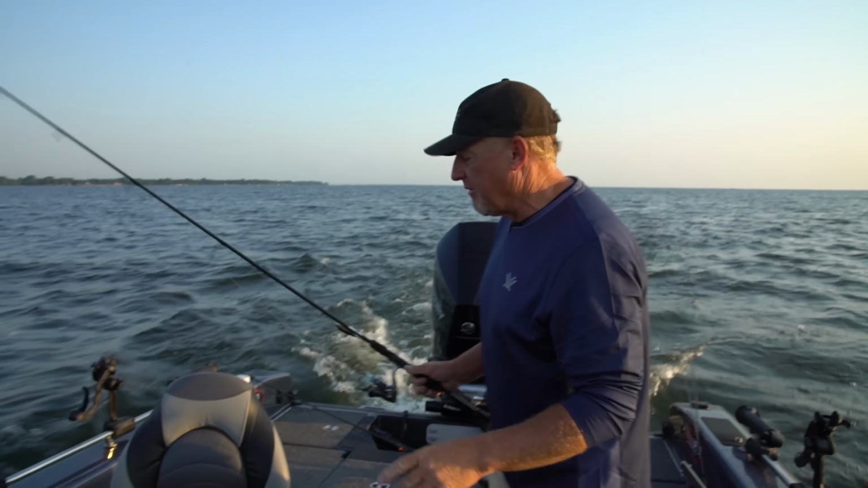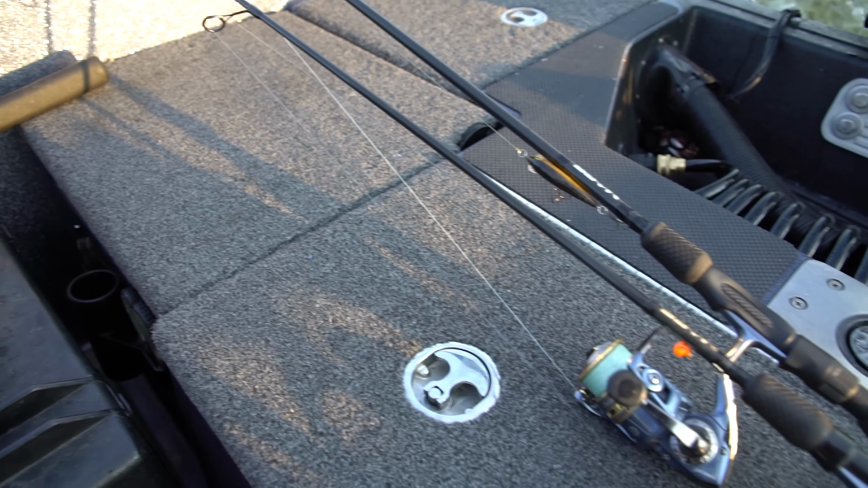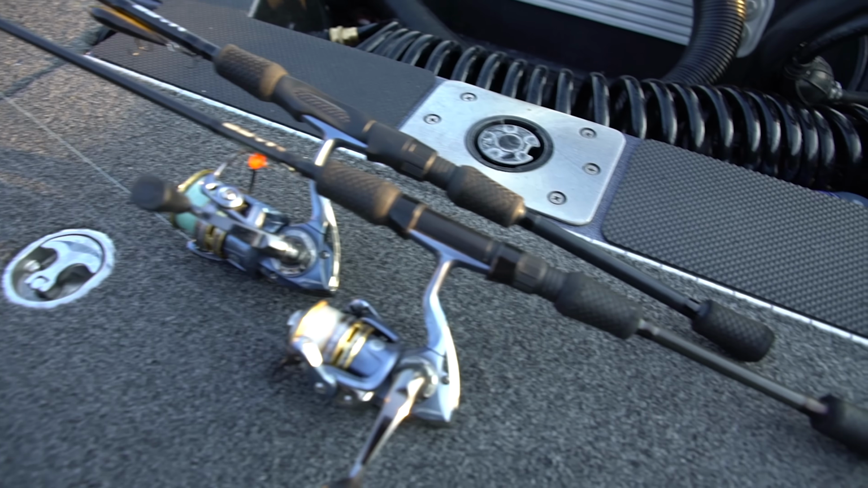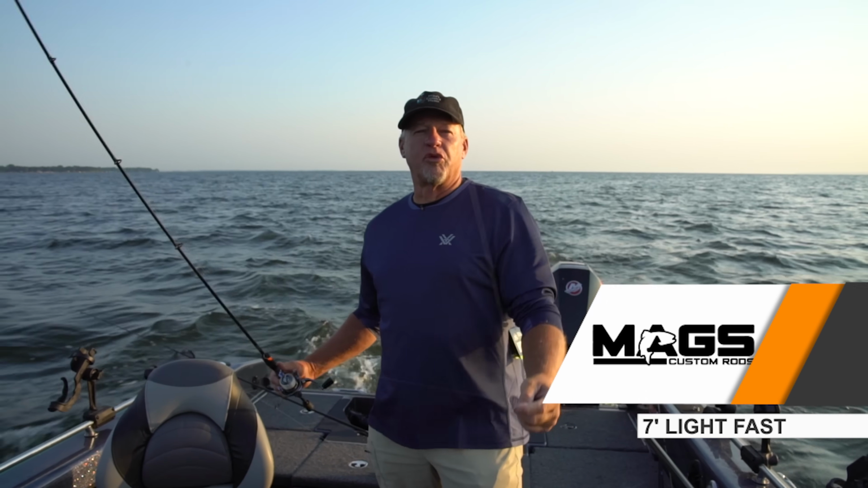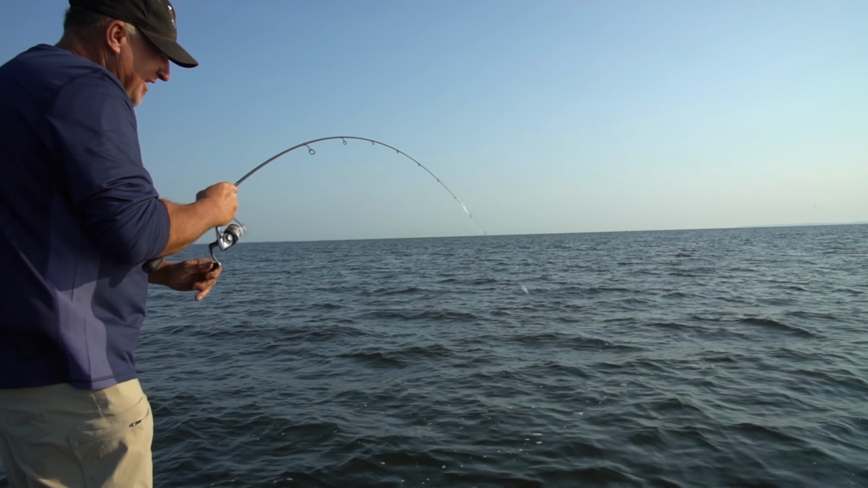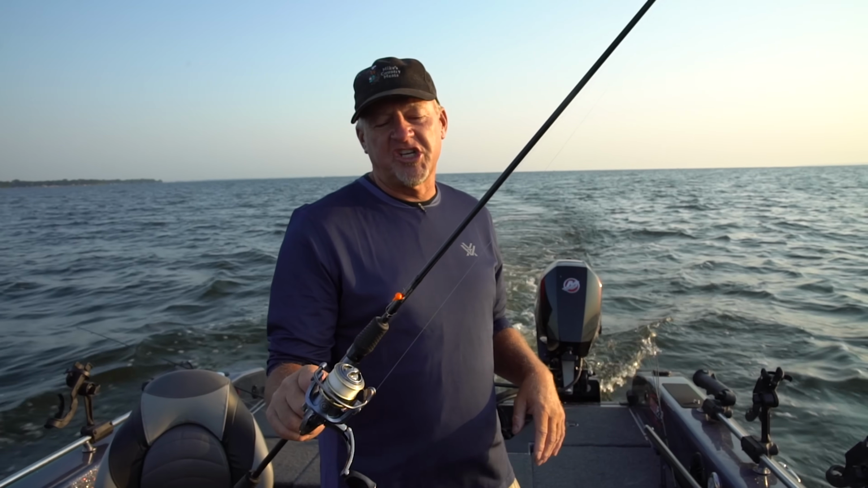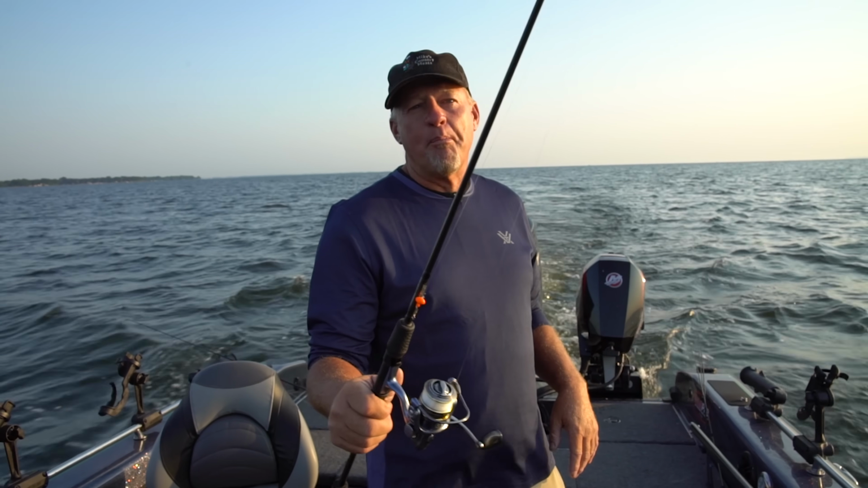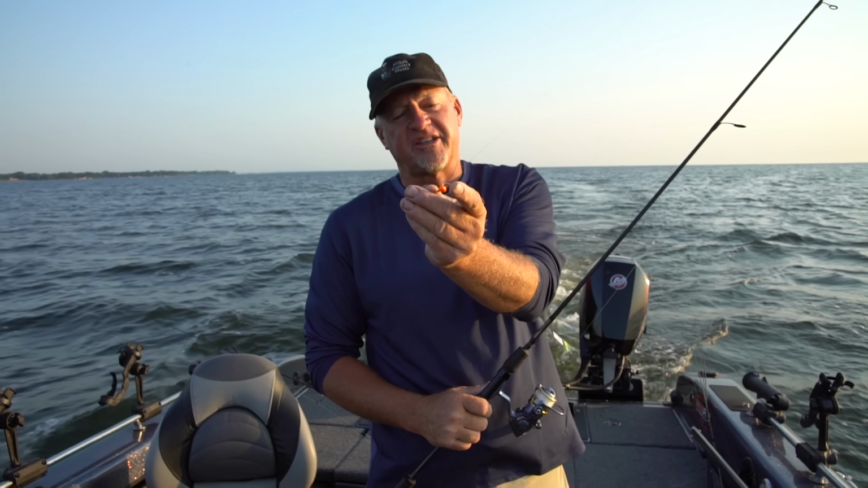The other rod I'm going to be using, I'm going to be casting an 1/8 ounce jig. I talked about this rod a couple of weeks ago. This is a 7-foot light fast. As you can see, it's a really soft tip rod, but it's got plenty of backbone on it. I've got it set up with 6-pound test regular mono, and again I'm using a 1/8 ounce jig to start off with.